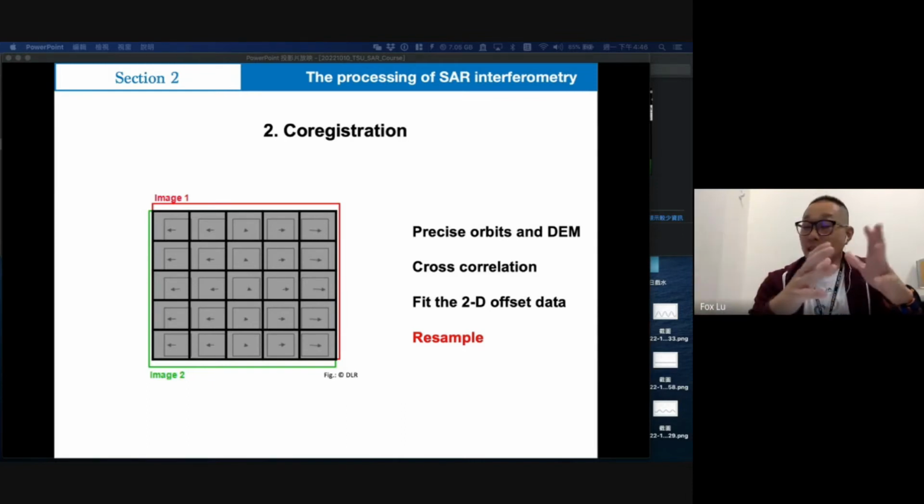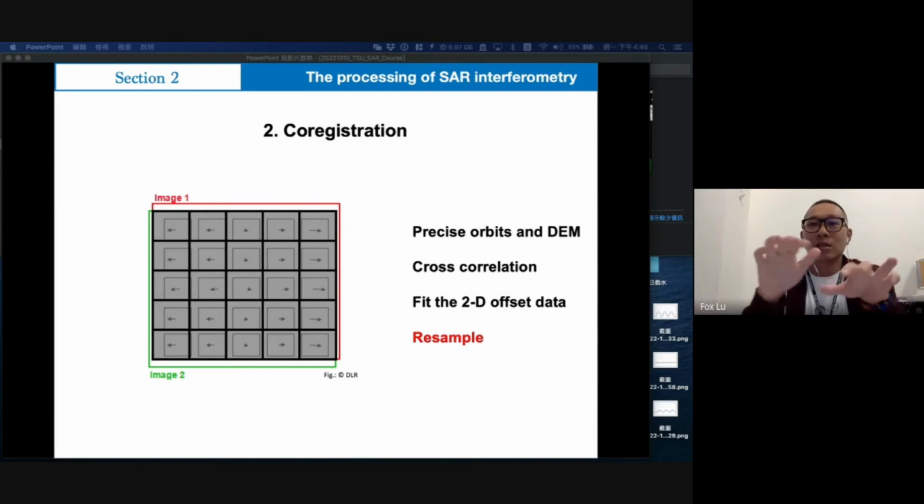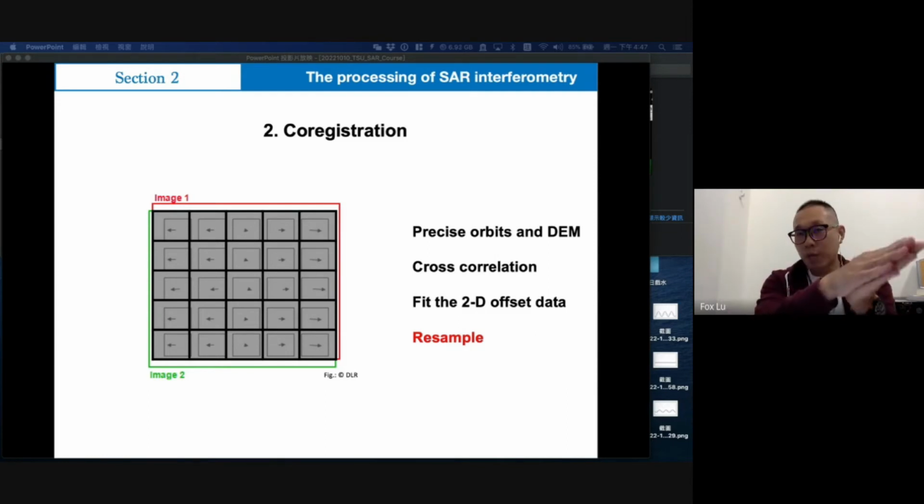Previously, if you used ERS, the earlier satellites, sometimes the baseline could be 800 meters. It's quite large. For us, some elevation errors, which we call DEM errors, are included in your interferometry. So we want to use a baseline of less than 200 meters to make one image pair.